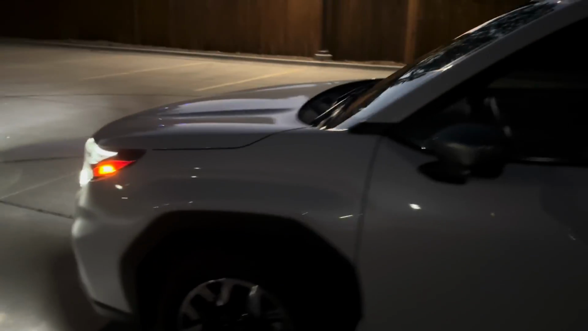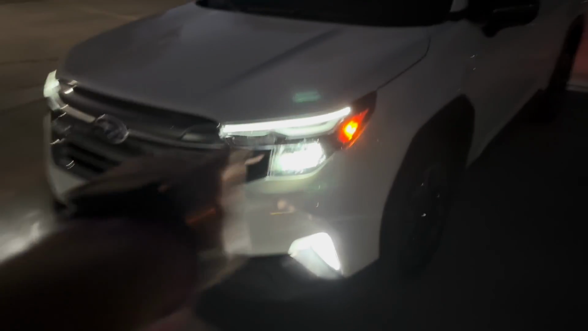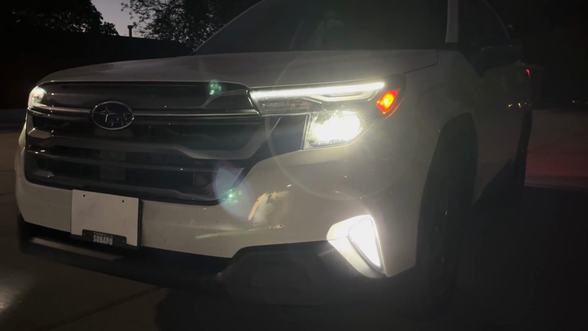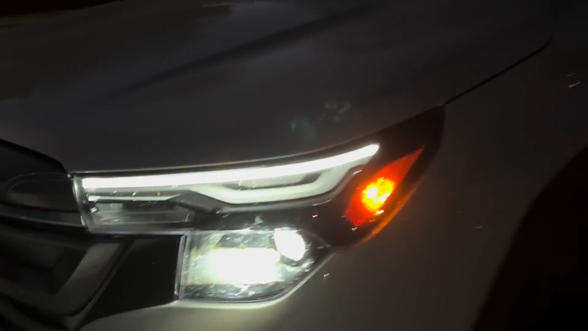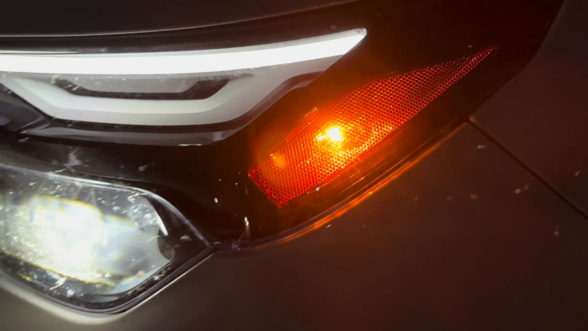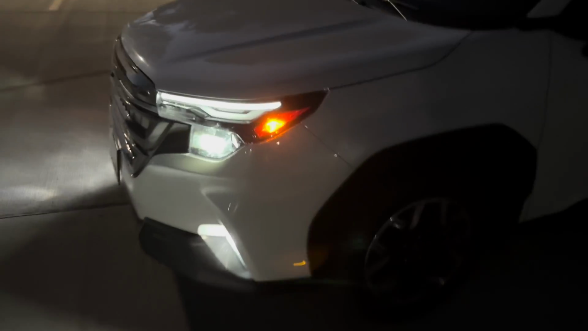So LED lighting is really not an issue on this platform. If I come around to the front, the LED fog light should be on as well. Yep. And the daytime running light bar, it looks really good. Really lights up a lot of stuff. Even the turn signal right here, that is a pretty bright light, but actually it does kind of look like an LED underneath all the honeycomb design.